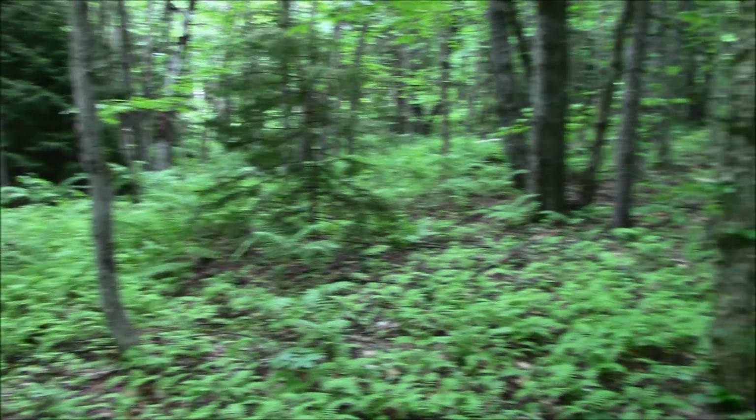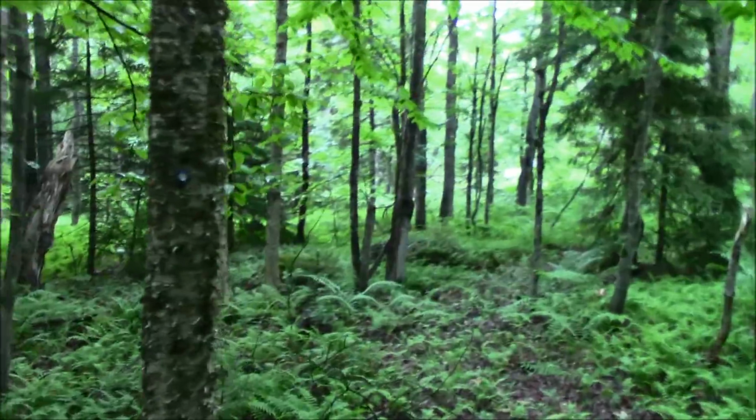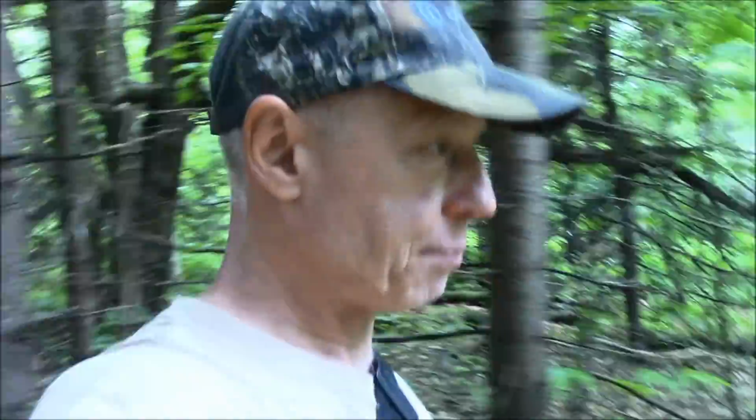Now, I really like the woods out here. It's carpeted with these little ferns. It's really pretty. Nice place to be. Been seeing quite a bit of critters on my jaunts these days, which is nice. Kicking up a few deer here and there. So we'll go see what's on the trail cam down here. It's a really good spot.